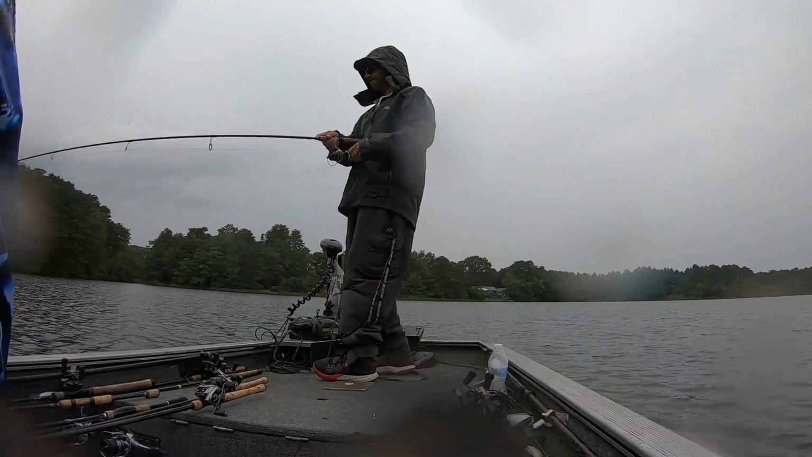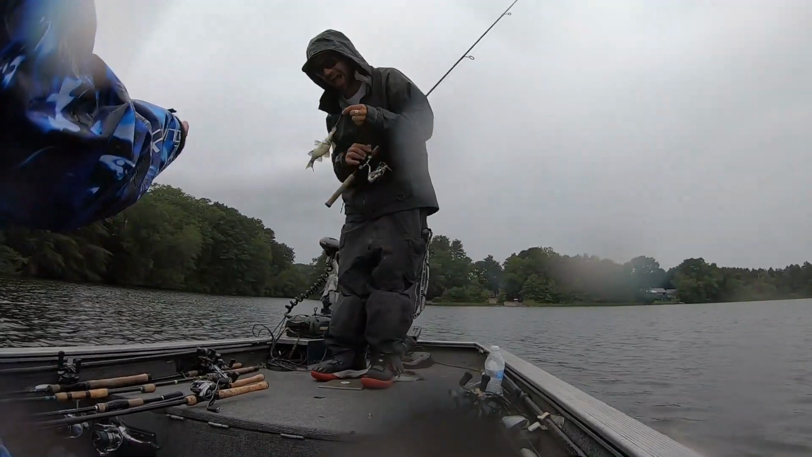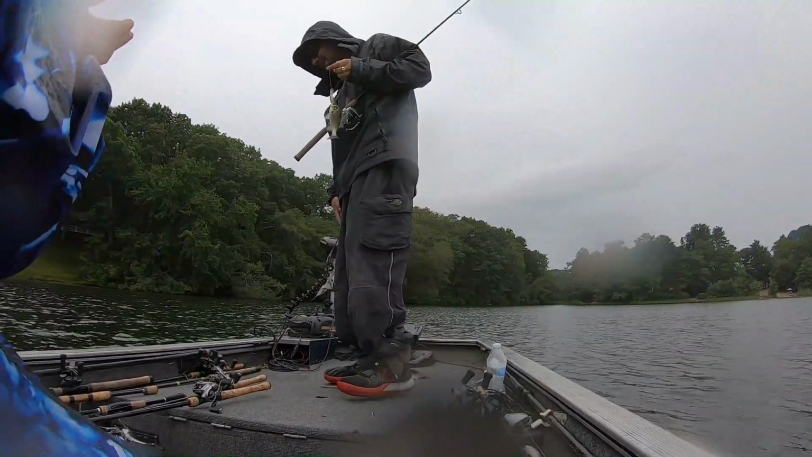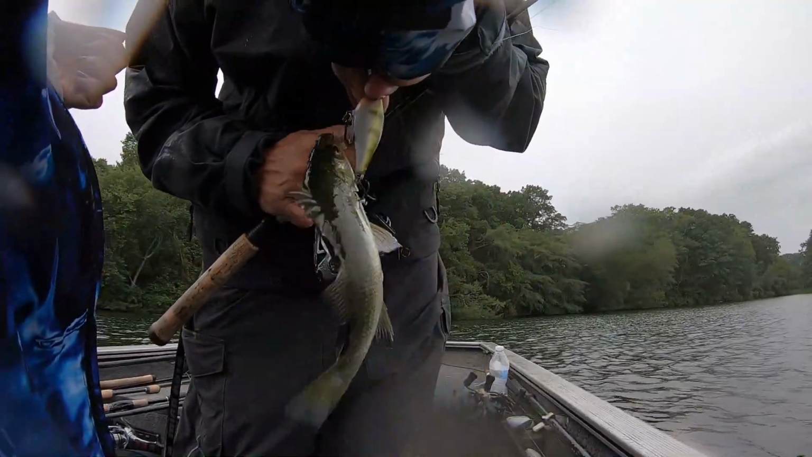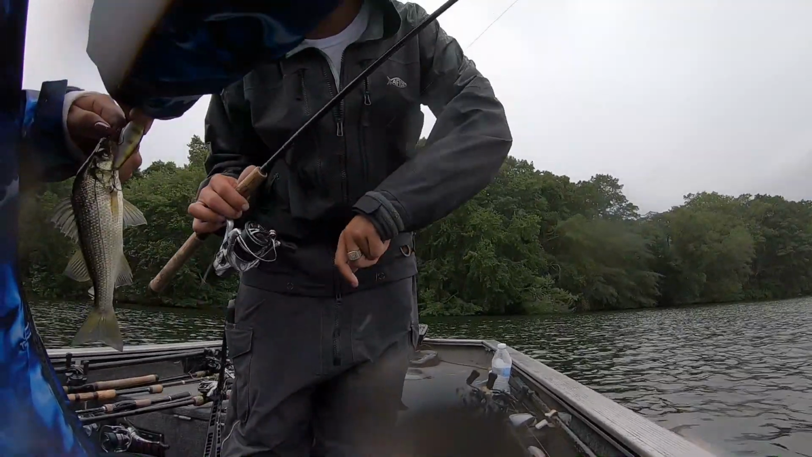Ooh! I called it. A white perch. The first cast. Dude, what did I say? I said with this type of crankbait, you take one freaking cast and you catch a perch. And what happened? Look, I should be commended for that. I totally call my perch every time.